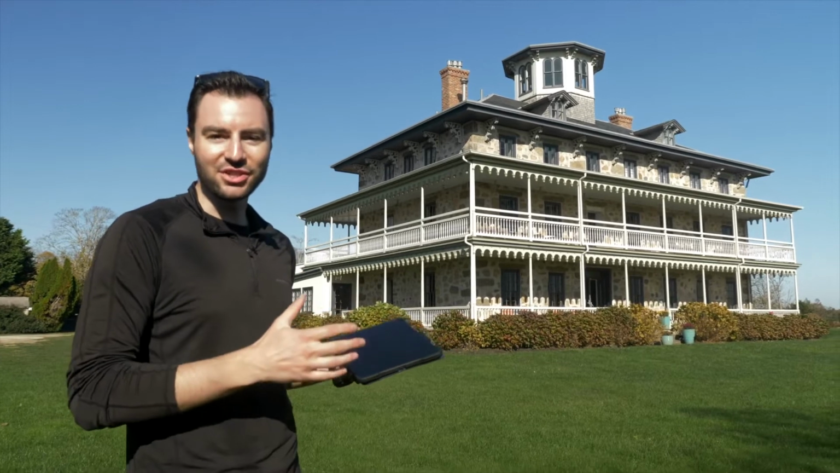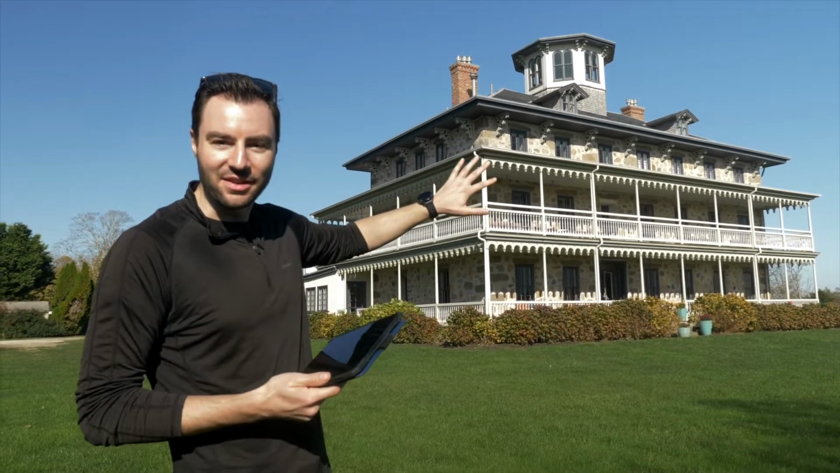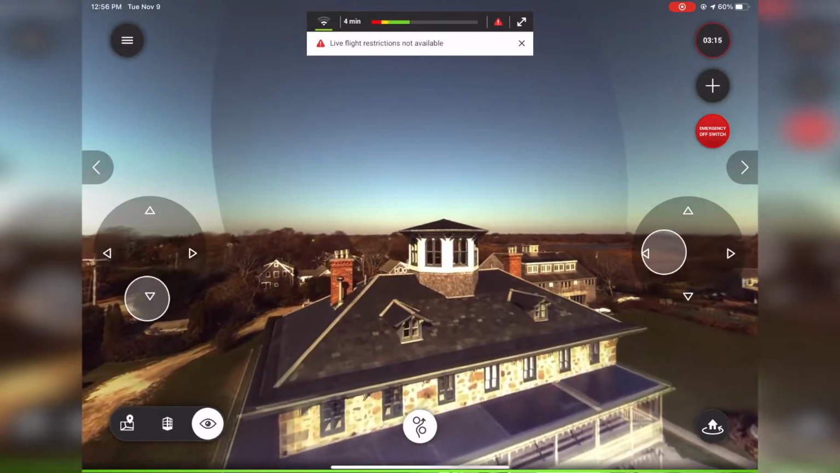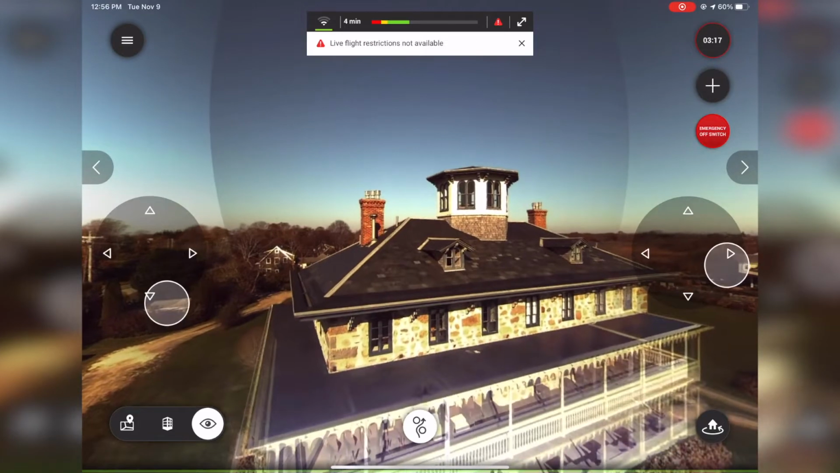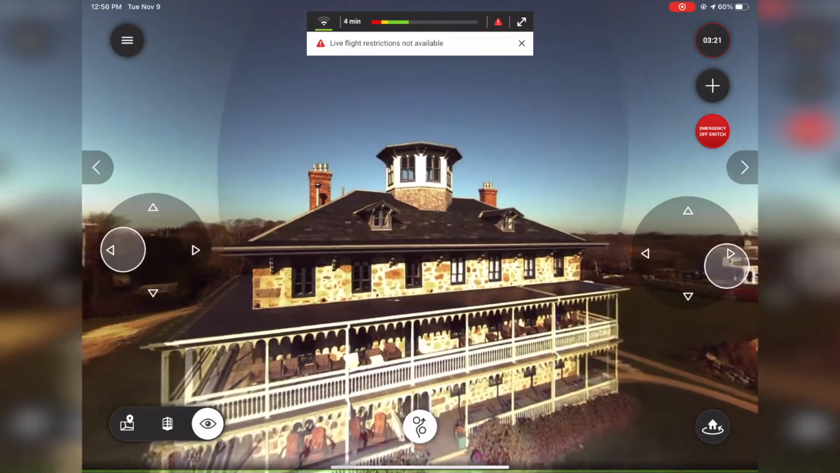So it just finished the scan of the roof, and now I want to do a scan of the facade of the building, the front of the building. So what I'm going to do is use these virtual joysticks and move the BLK2FLY in front of the building.